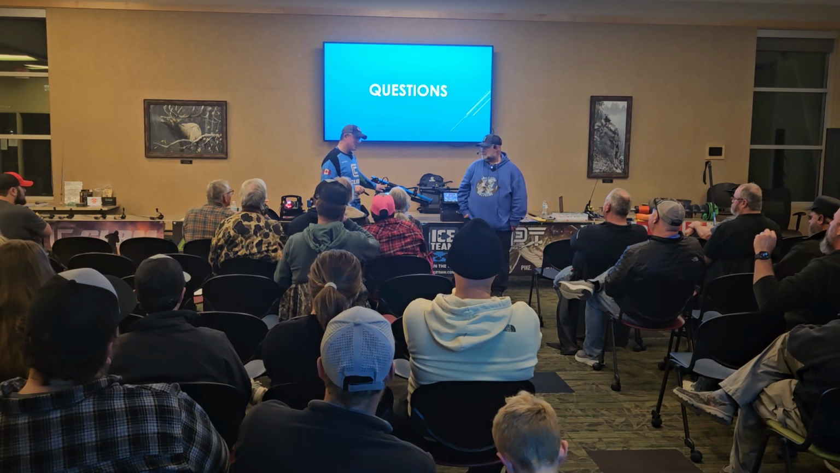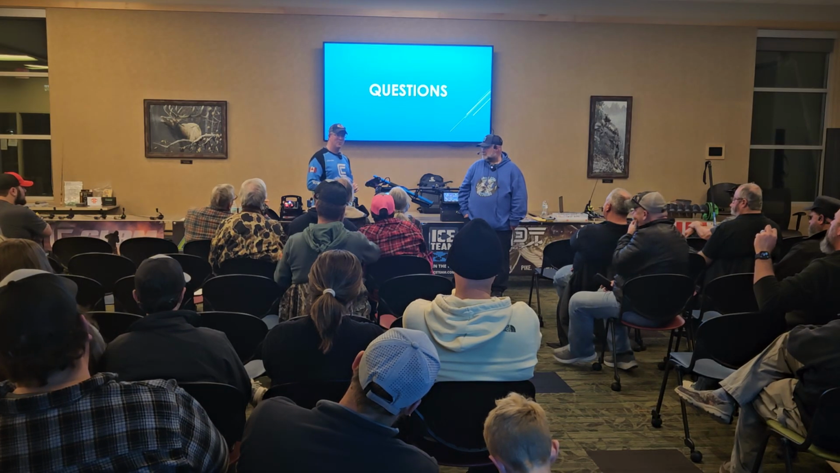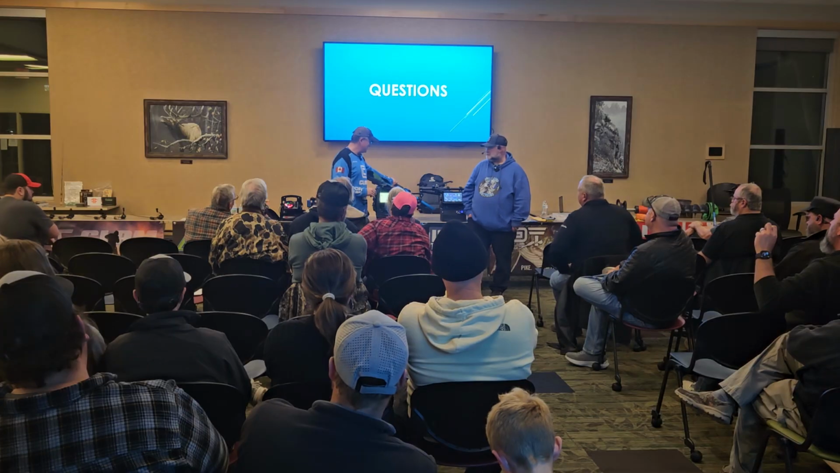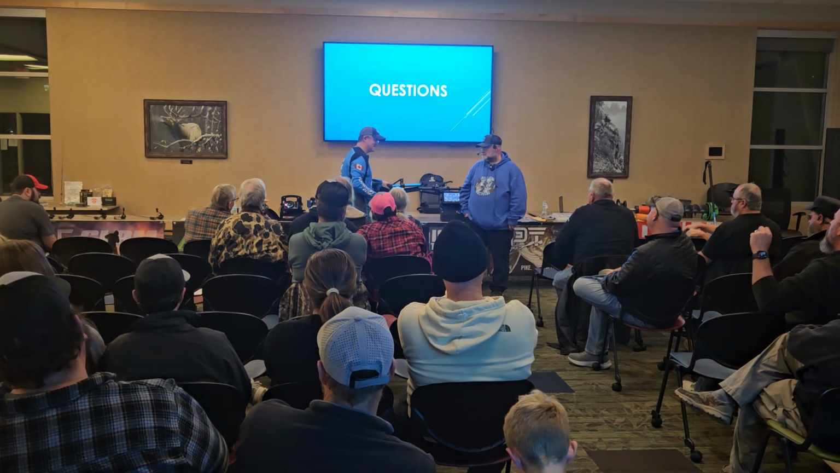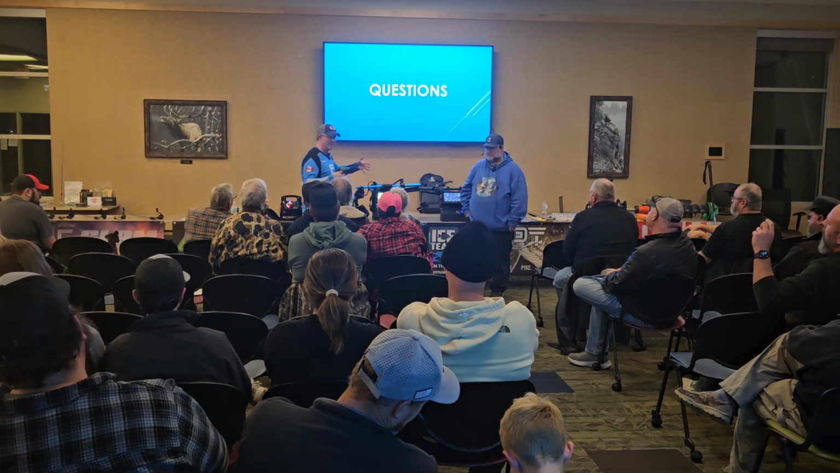I have used this on Sheridan, going for panfish. I can see a 4 mil jig pretty easy, but that 3 mil does get a little hard. You have to turn up your resolution quite a bit to be able to see it, and then you start seeing everything else too. It's like a flasher. The more you turn it up, the more everything else you're going to see too.